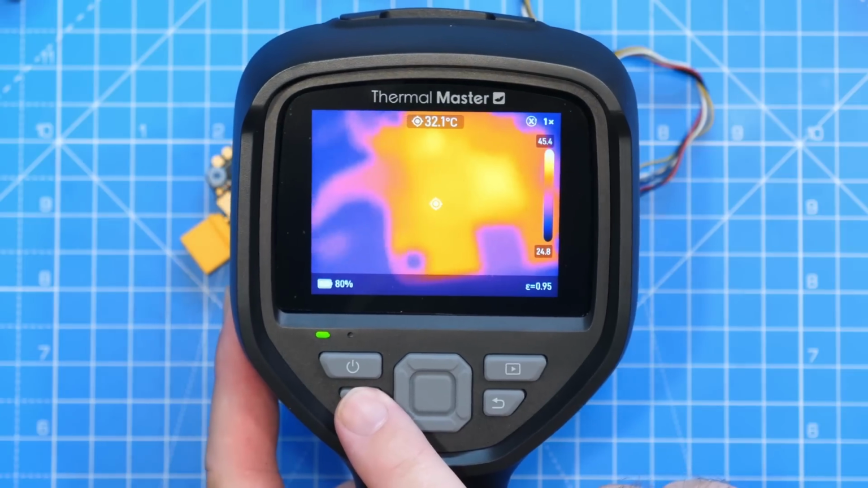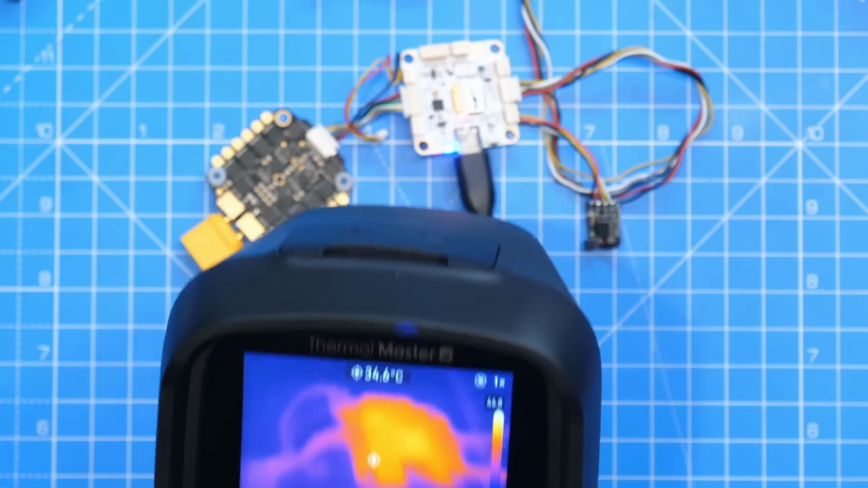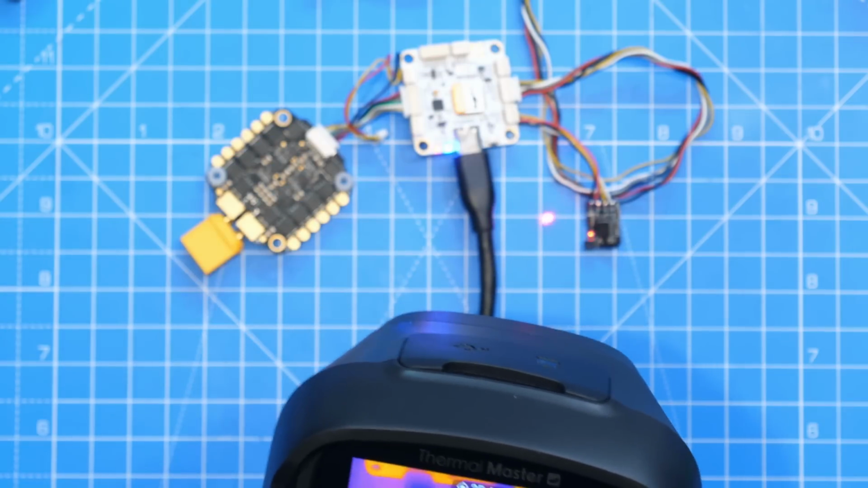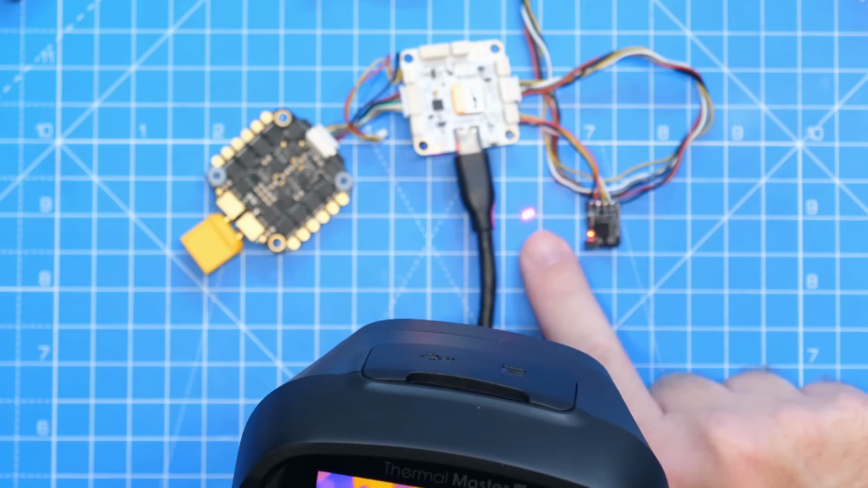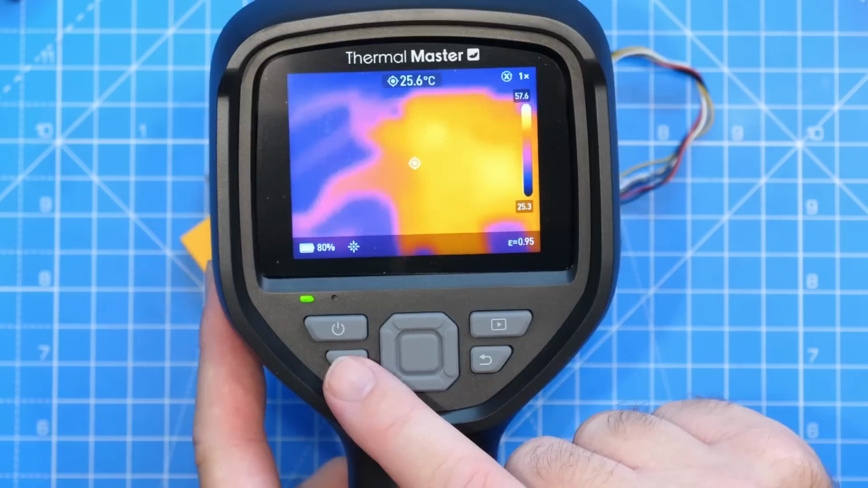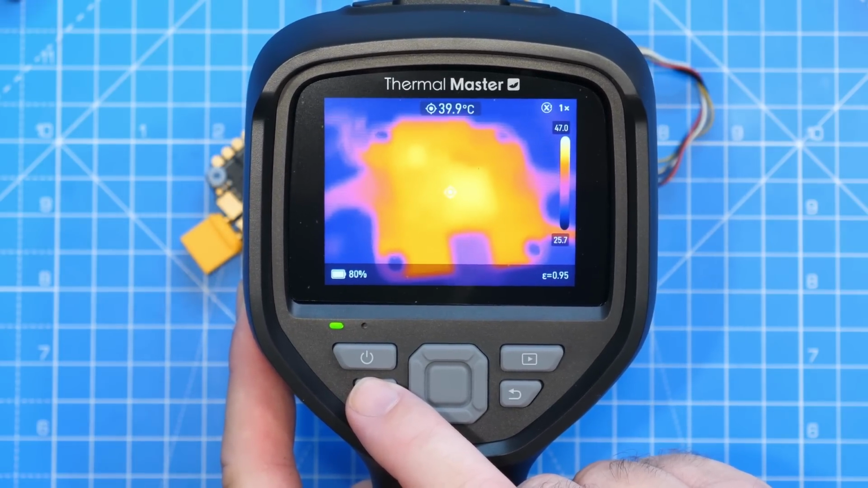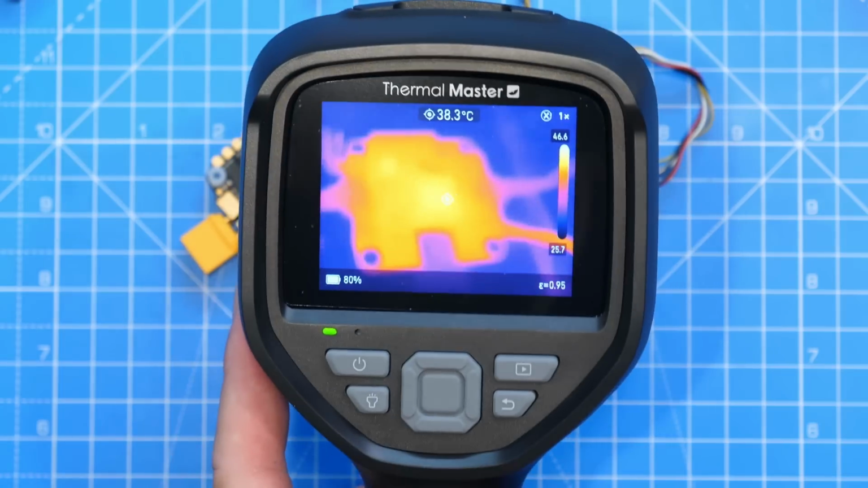If I press and hold this, it will turn on the laser pointer feature. Now, I'm not going to obviously point the camera back at you to see that. However, you can see there that is actually showing on the bench, and that is available, and that shows you what you're looking at through the display. So it's just a nice easy way of marking.